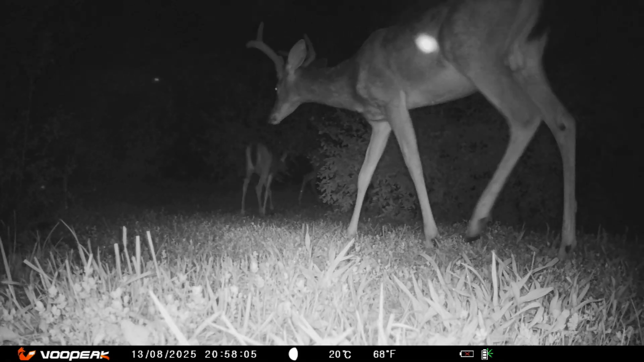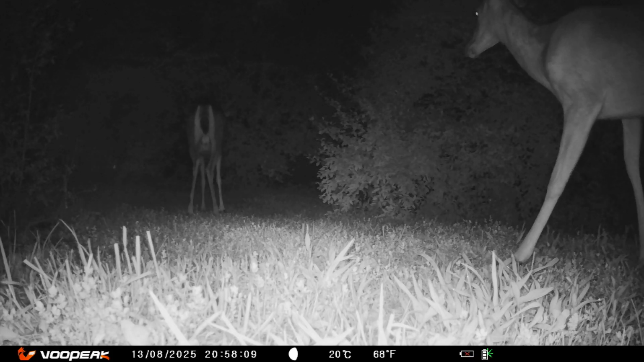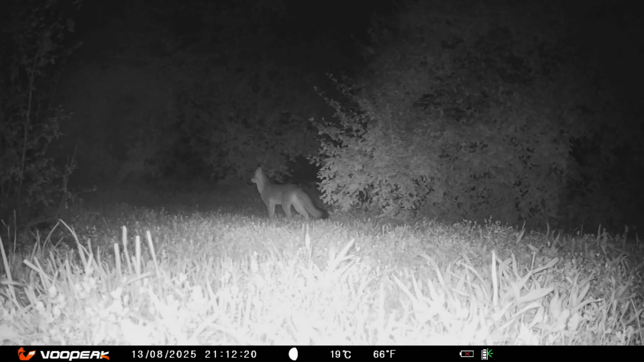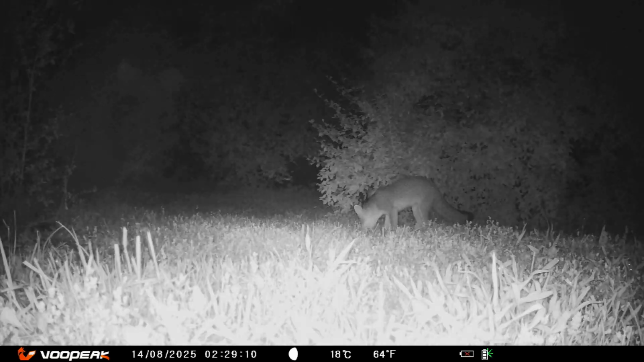It's been a while since I've seen several deer following each other. Wow, something scared this one. 15 minutes later, the fox comes through. A doe out by herself getting something to eat. Some grass. Now we're starting to see the fox about as often as we did the raccoons.